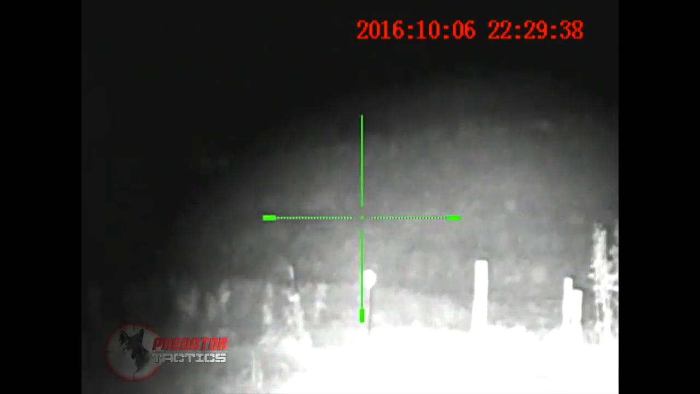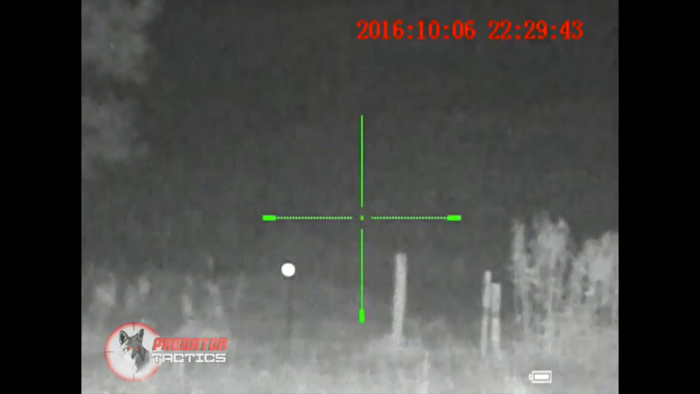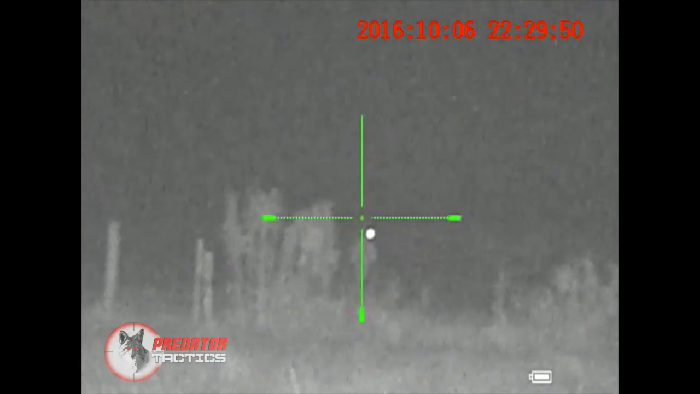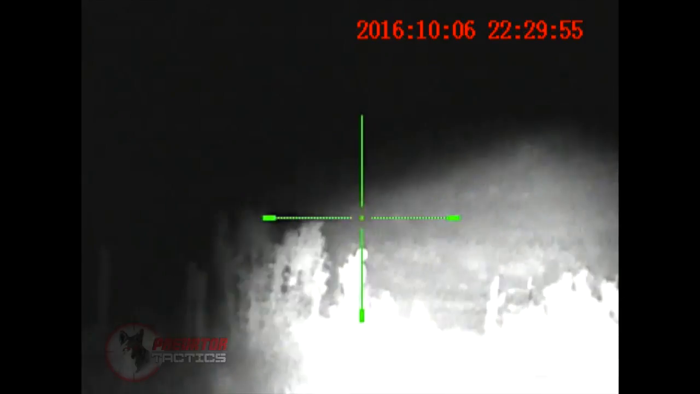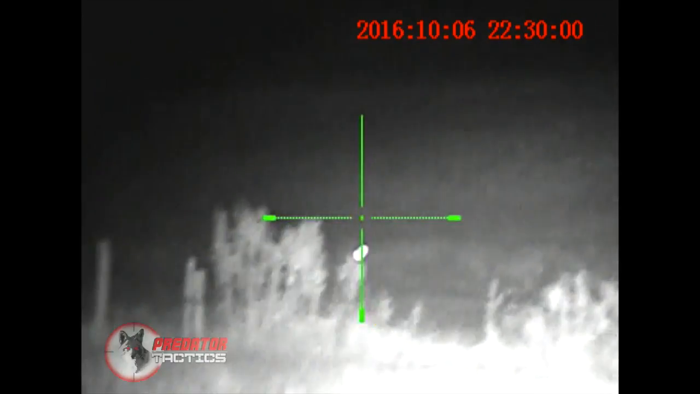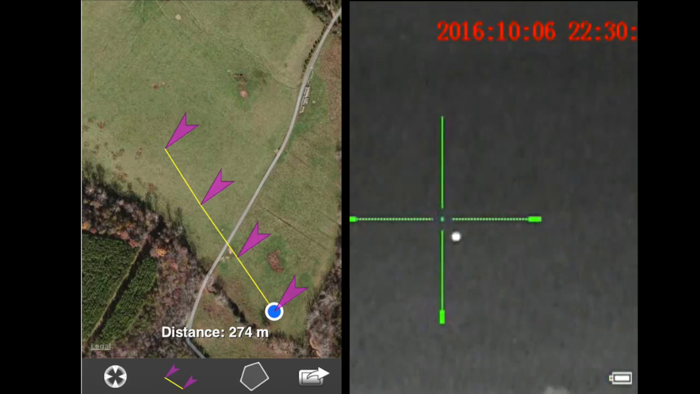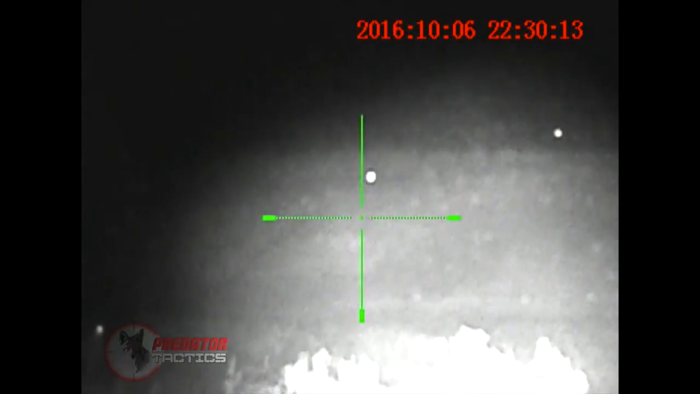There's full spot, and through the whole range of motion there, from flood to spot and then from spot back to flood. And there's 200 yards on full flood. Going back through to spot, there's 200 yards at spot. 300 yards, full flood. 300 spot.